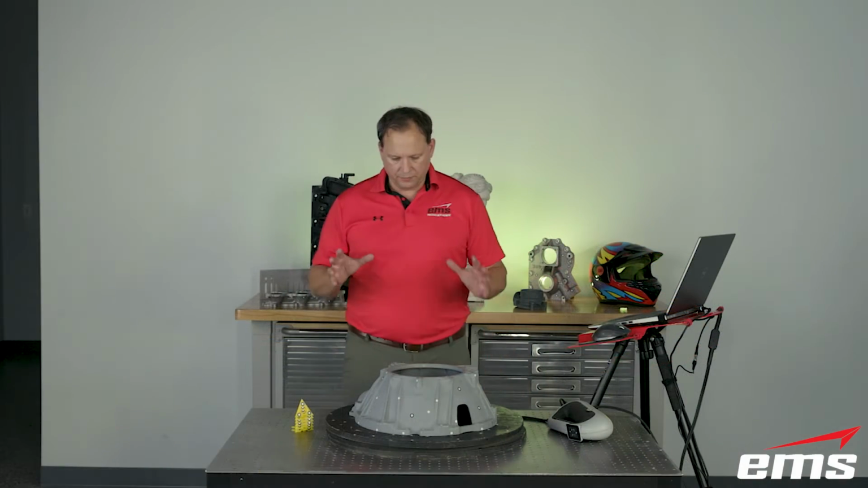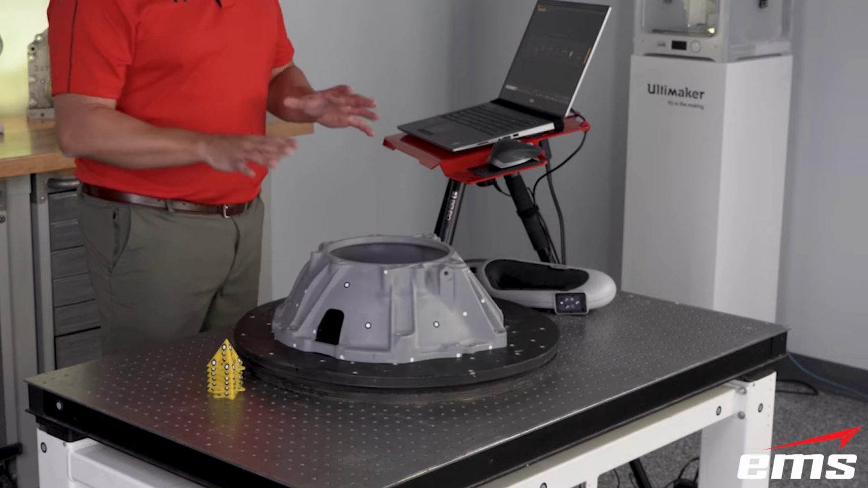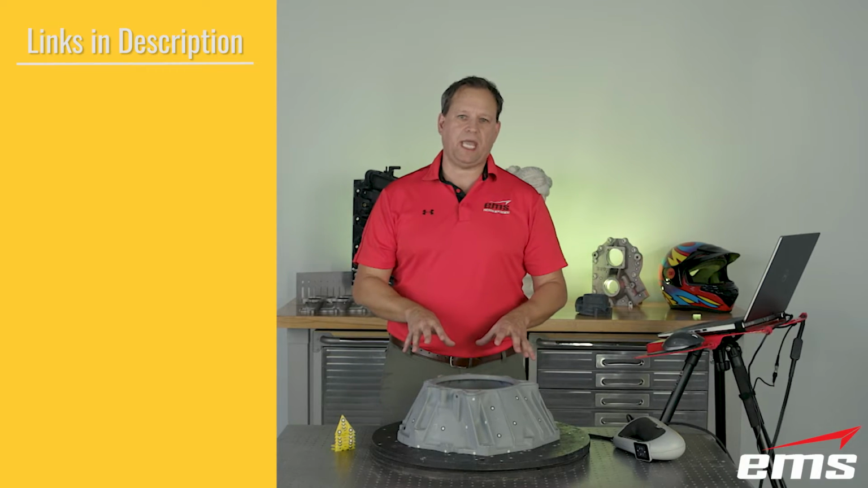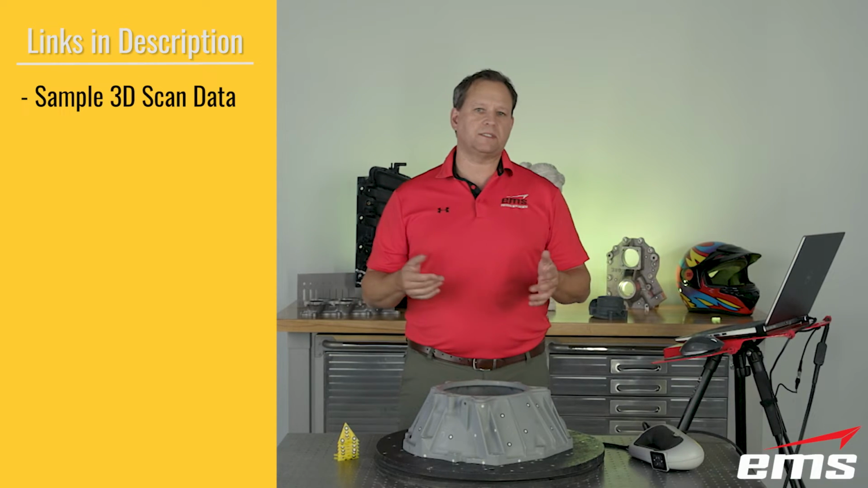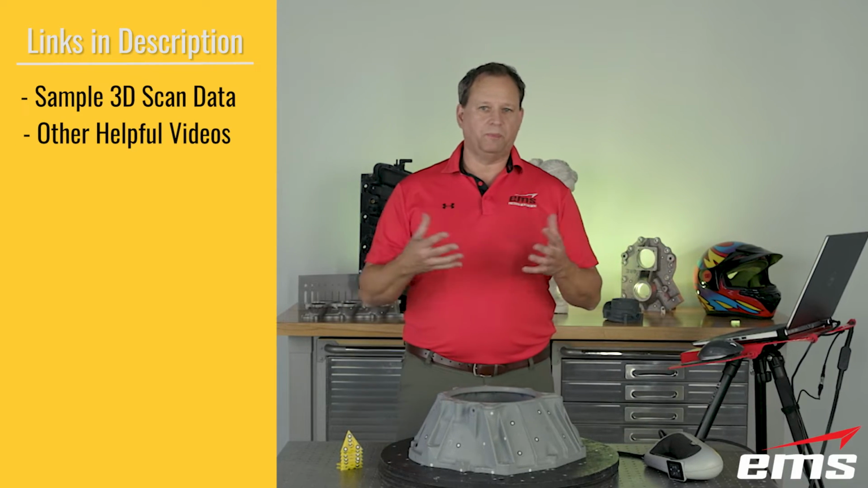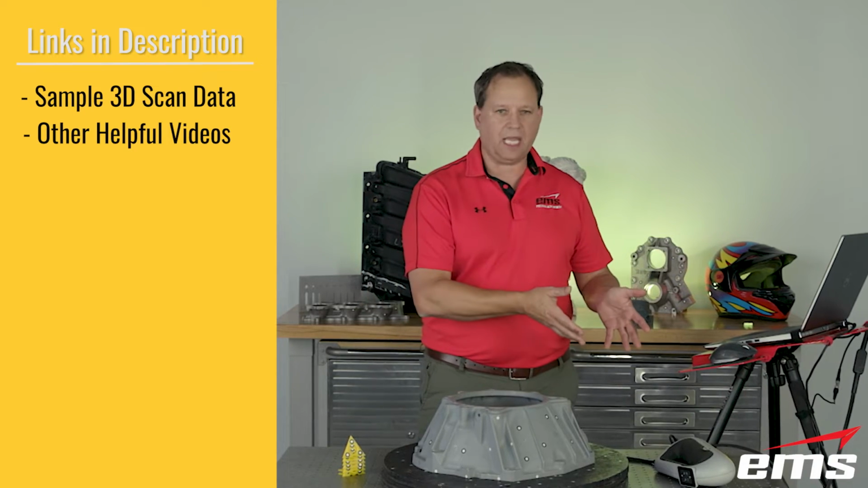All right, so to get ready for the demo, this is a bell housing, an automotive bell housing. Now I want to point out that in the description below, we're going to have links to all of these files that we scan, and maybe some other files that we'll throw up there. And then also, we'll have links to some of the other really helpful videos. We have over 100 videos on our YouTube channel now, and one of them will be the tips and tricks video. Now, this was for the Creaform scanners, but this scanner is just like it.